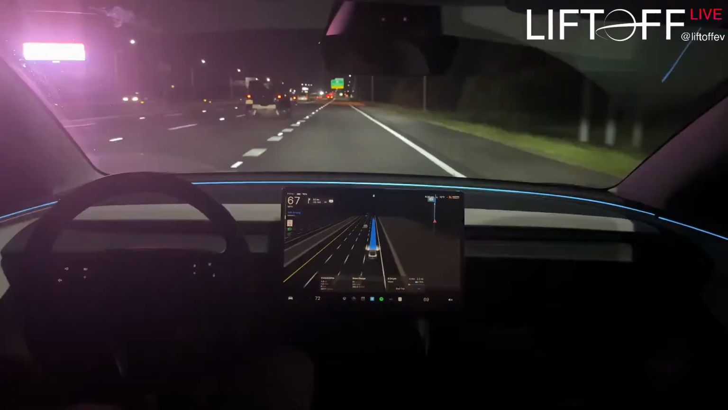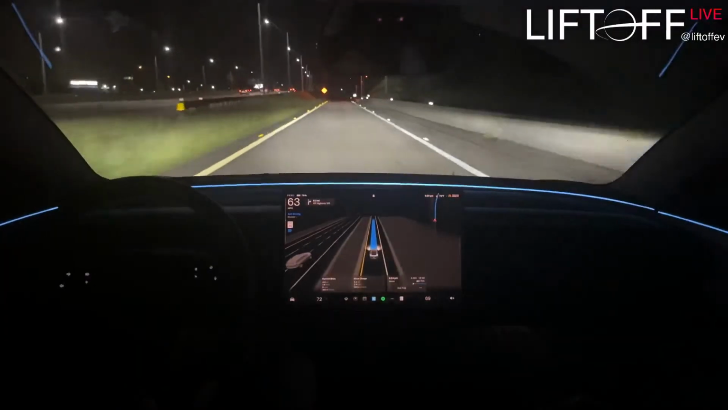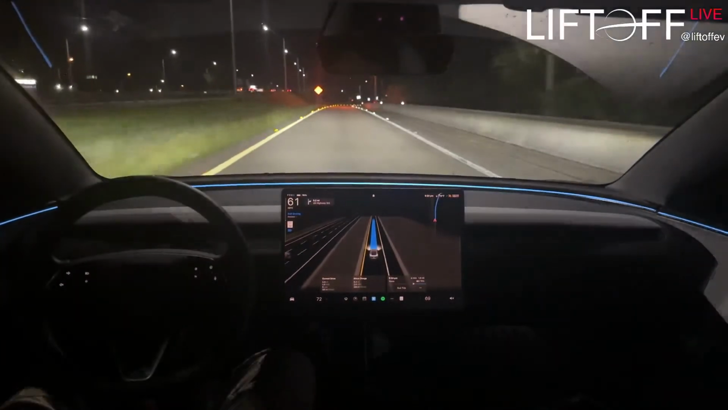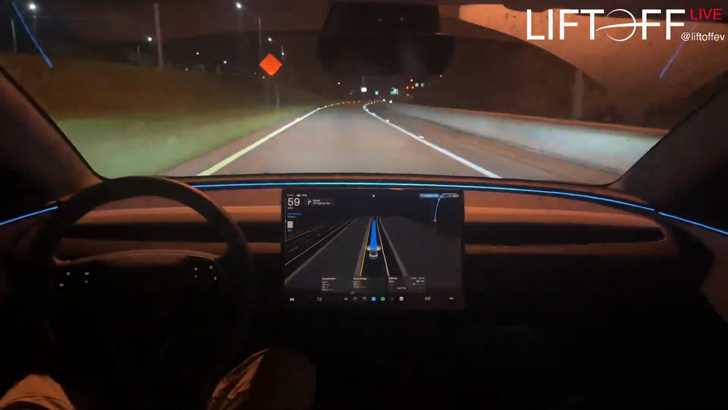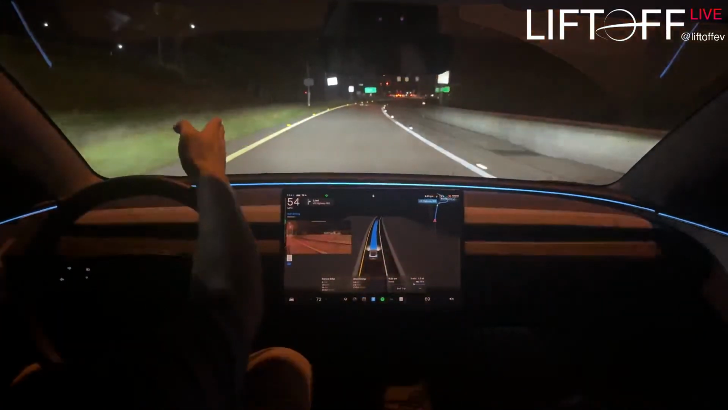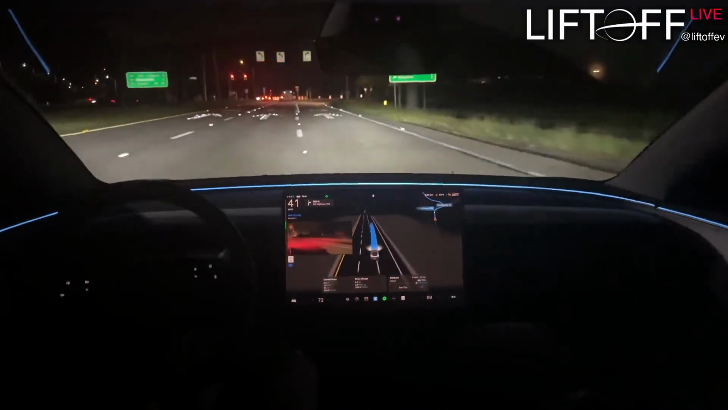Alright, so we're getting off of this exit here, and sometimes it does this weird thing in my Cybertruck, depending on what exact destination you put in the navigation and who else is in front of you. Sometimes it tries to use this middle lane here, which is a left turn lane. We'll see what it decides to do. It looks like it's getting over. Sweet. Good.